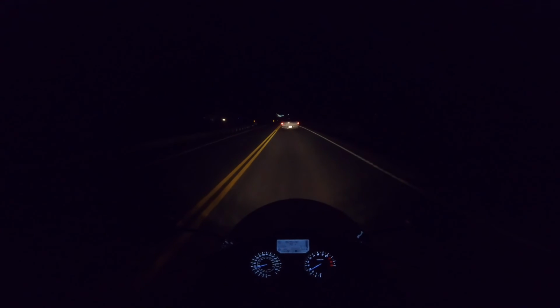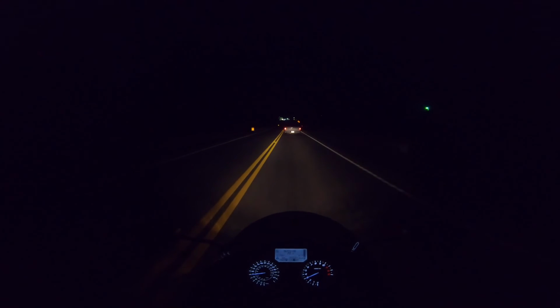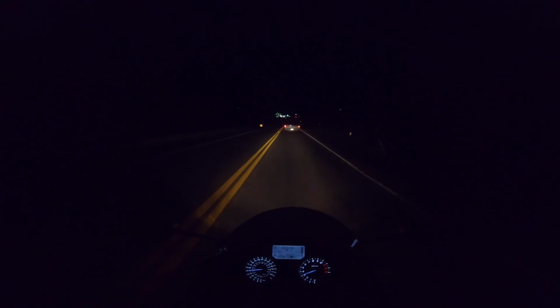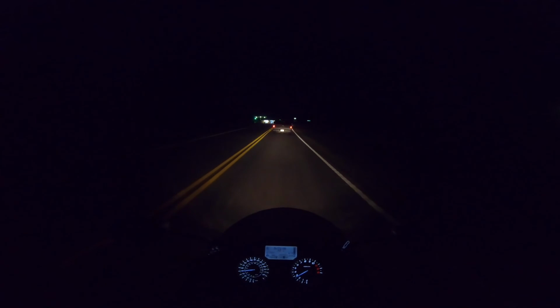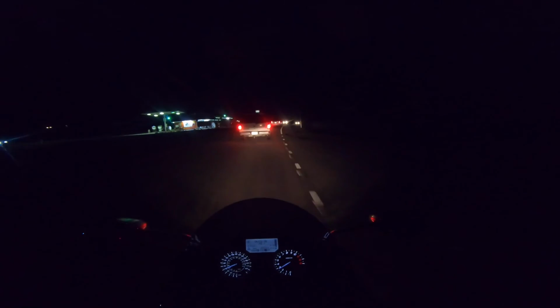And I'm sure all the neighbors are appreciating the fact that they love me going by at, I wouldn't say high RPM, but a lower gear, just droning on in slow motion when I could be cruising by at, you know, 55, 60 miles an hour speed limit basically. Oh my God.